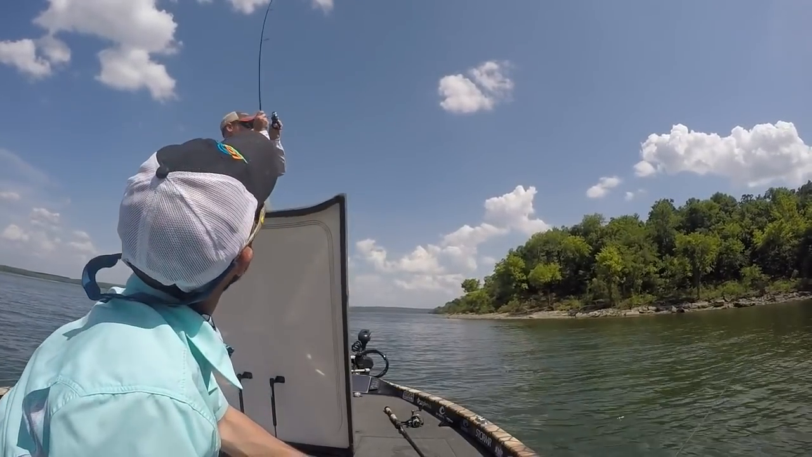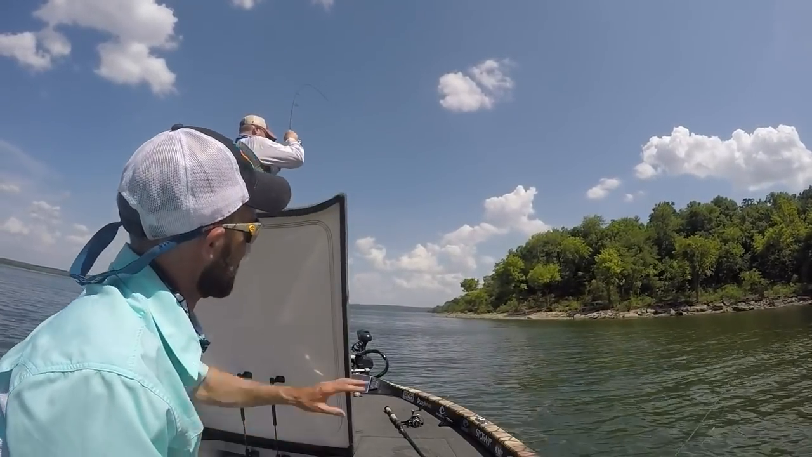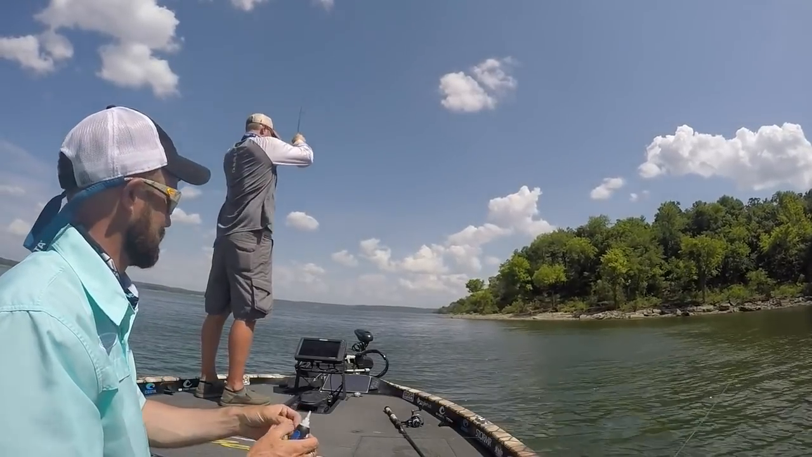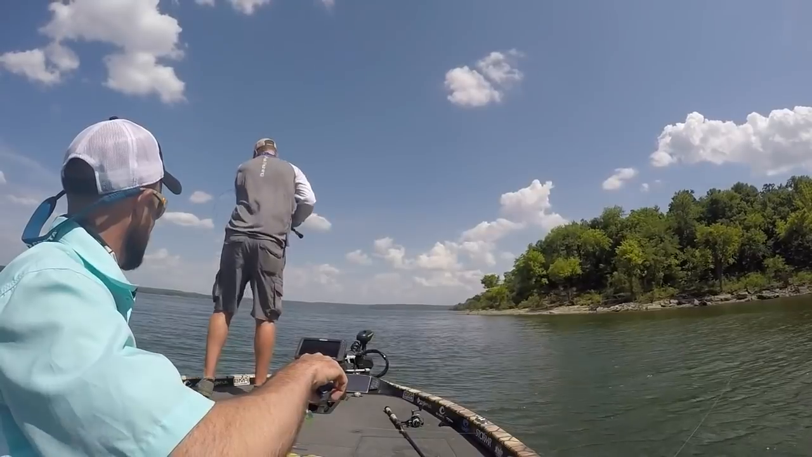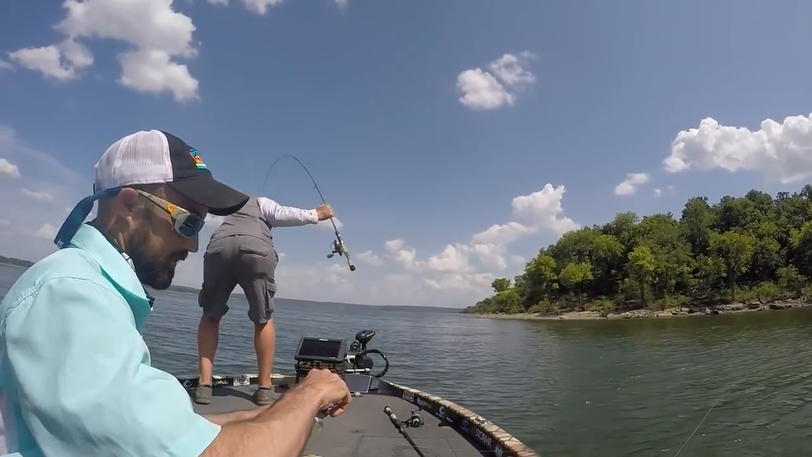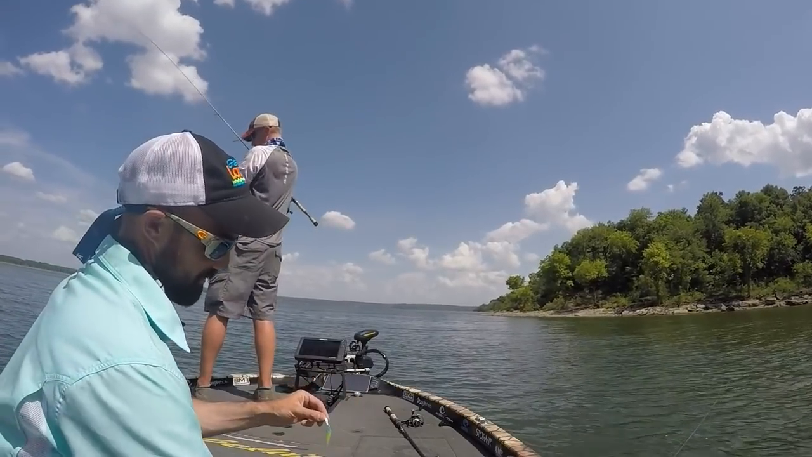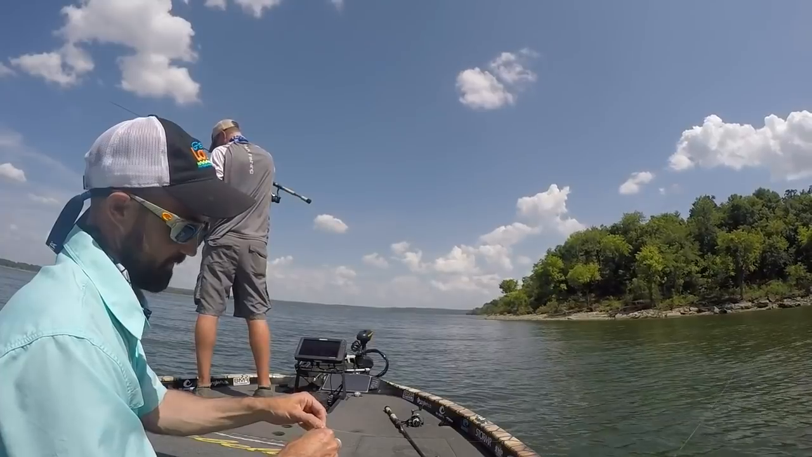Oh, there he is. There's something. That's not a crappie. Oh. Zeke's hooked up with a big one. Maybe you find me a big bass hole. Maybe. Now it's a big old drum. Drum! Rally Grub drum. Rally Grub drum. Say that 3 times. You can't even come close to saying that fast, I don't think.